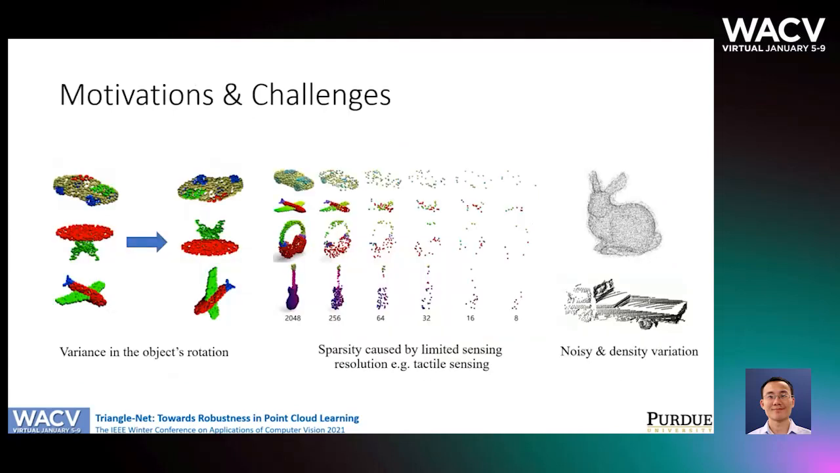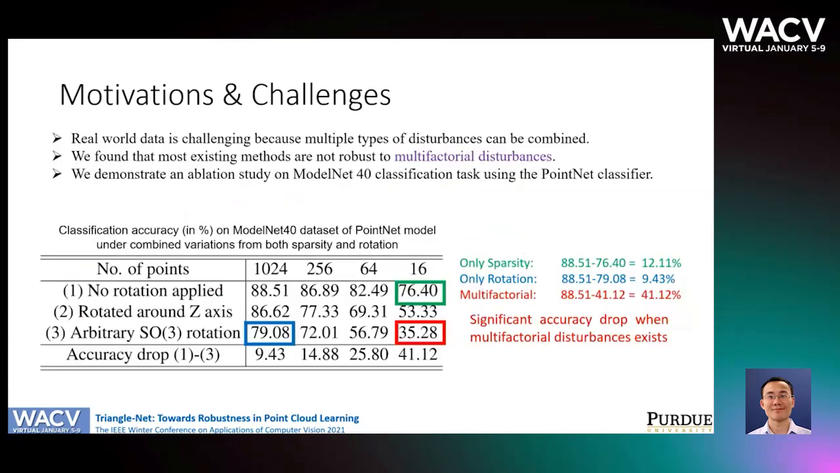However, challenges often faced in point cloud processing include sparsity, rotation, noise, and occlusion. For autonomous driving, the point density decreases when the distance to the depth sensor increases. In tactile exploration, the object point cloud is not only sparse due to the low sensing resolution, but also subject to the unknown object pose. This implies that the sparsity and other types of disturbances may be combined in real applications.